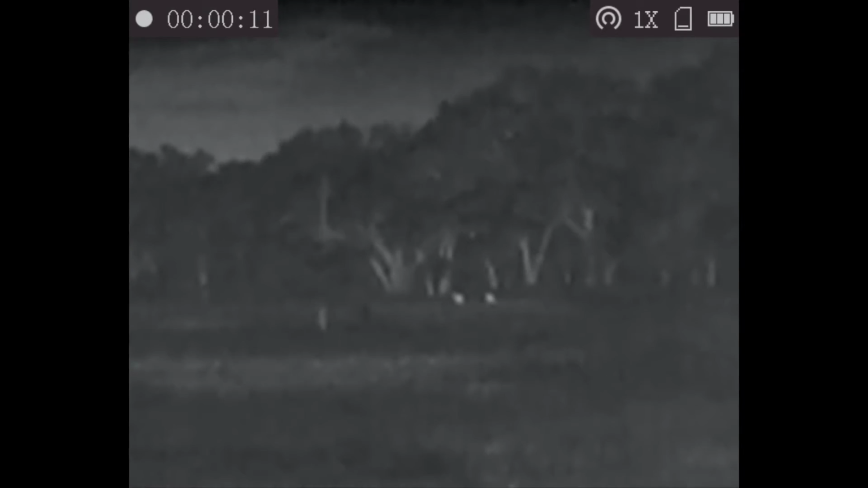But a couple of the next clips here, we were just out coyote hunting on Friday night, and there was a lot of deer out. So the next one, this one's on white hot, and those 2 deer are at 123 yards. We were calling and they just popped right out of the woods. They were little yearling fawns or yearling does, and 123 yards. And then this clip, this deer was at 150 yards. I could see its eyeballs.